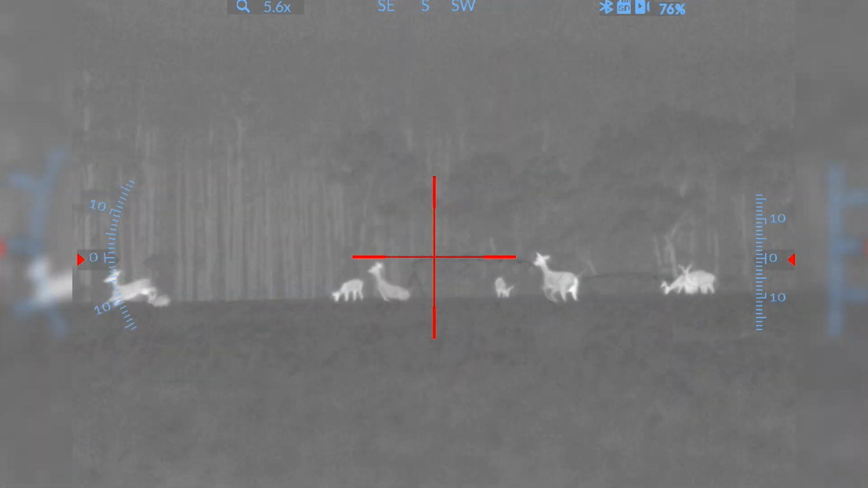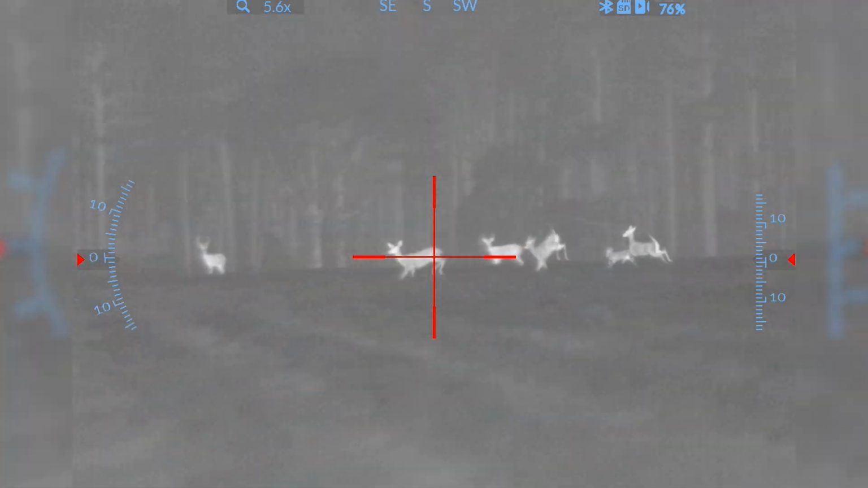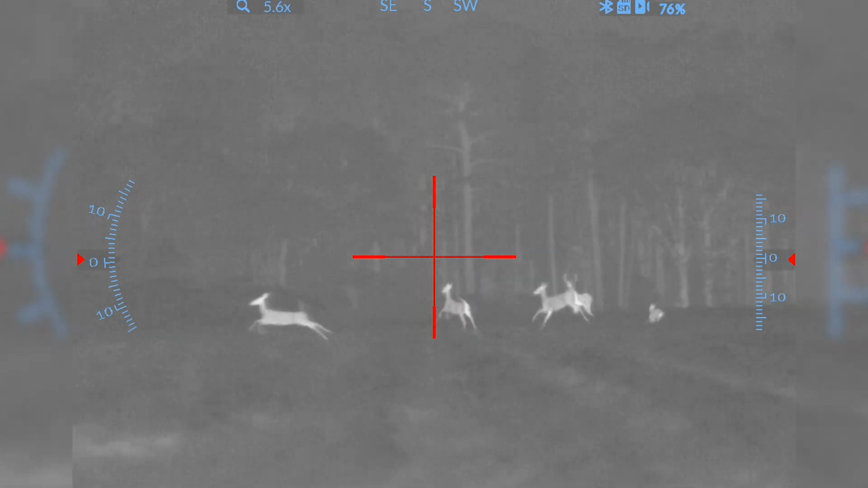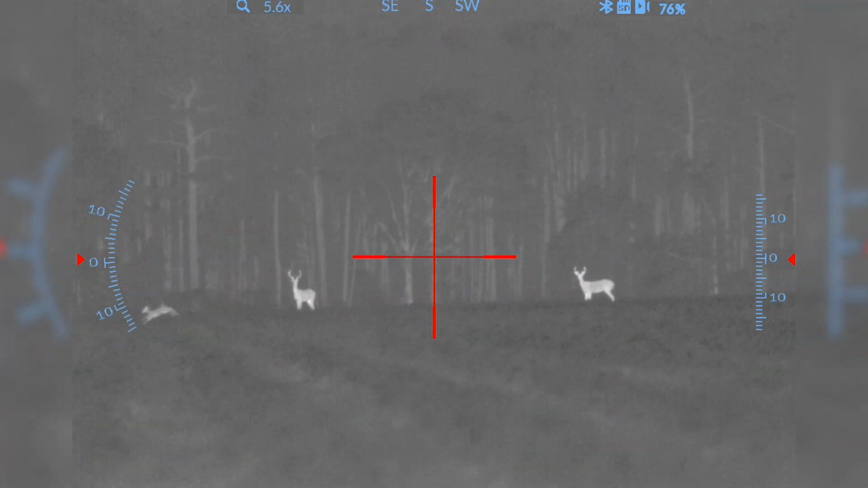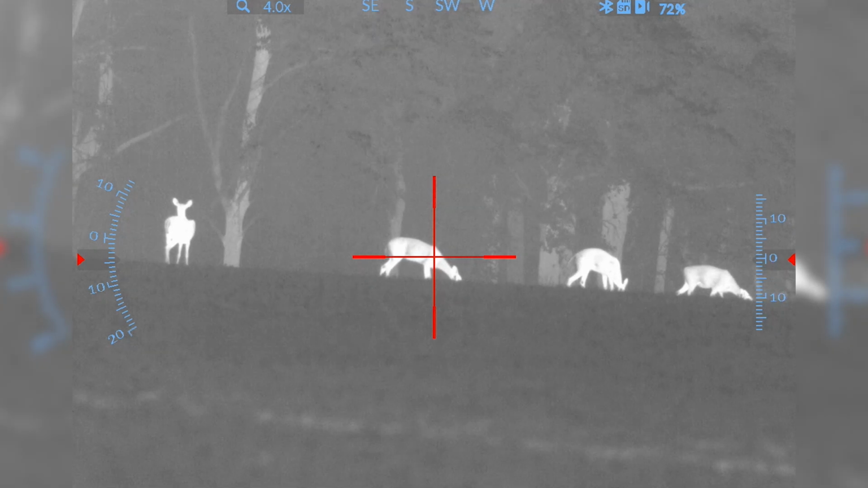The other neat thing is looking through the thermal scopes, you could see the bucks from the does. And since does are the only ones that are legal, you could quickly identify the difference between a buck and a doe looking through the thermal scope.